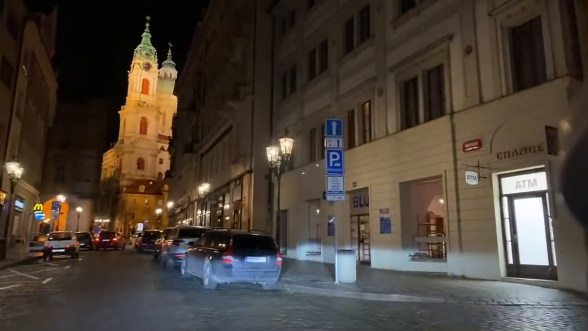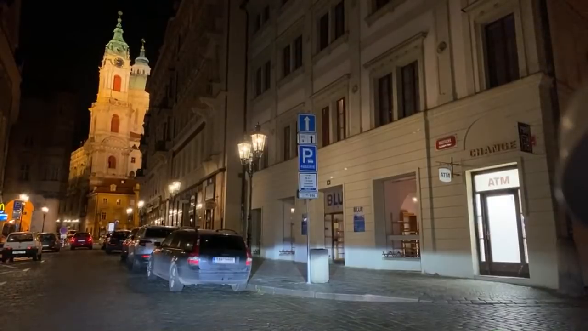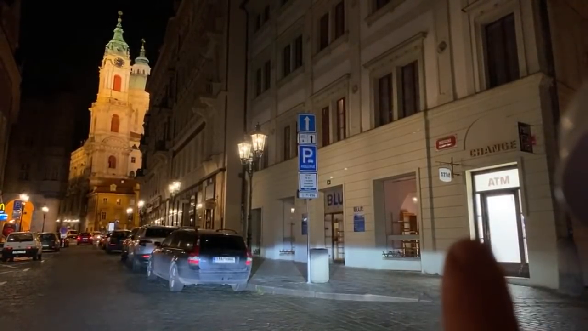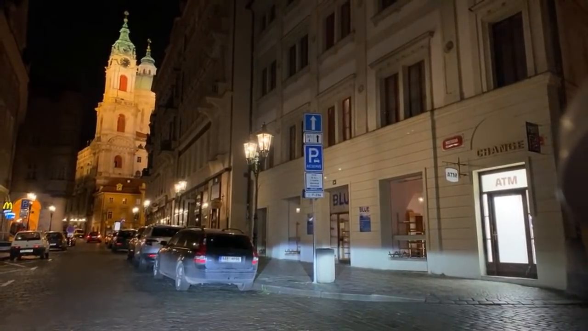So these ATMs are now everywhere. I'm sorry. I know you do care about this, and I'm talking about this. That's how bad of a guide I am.